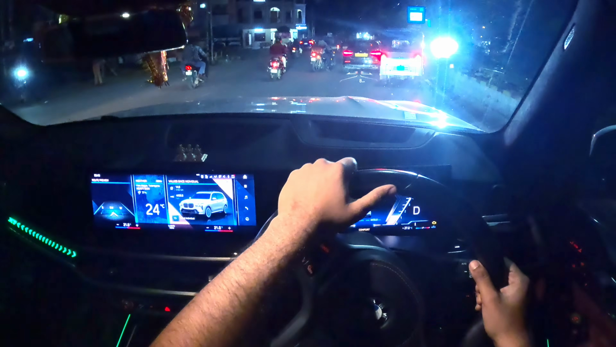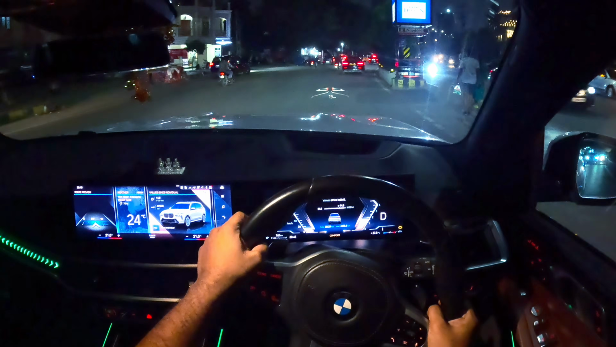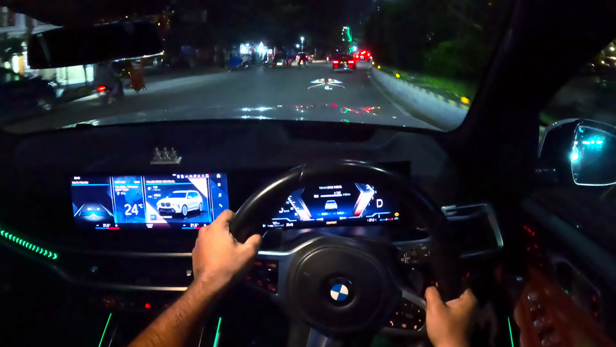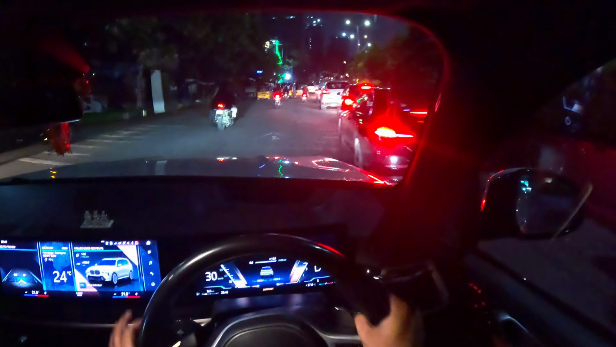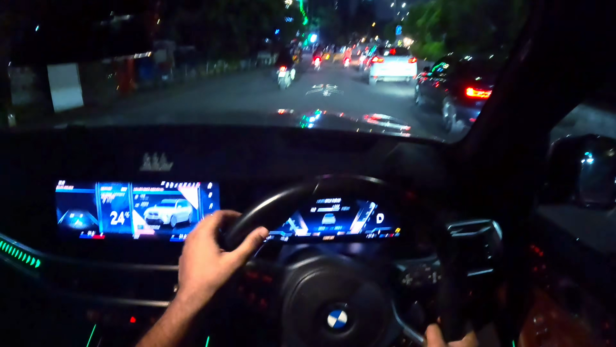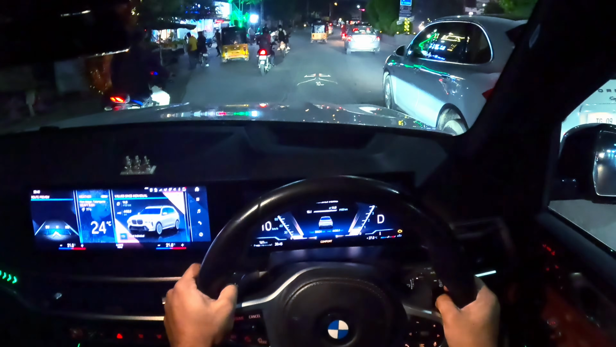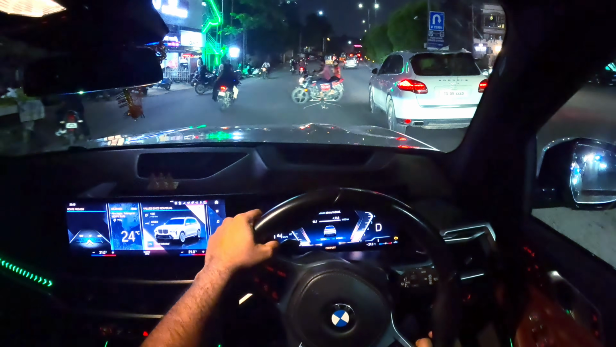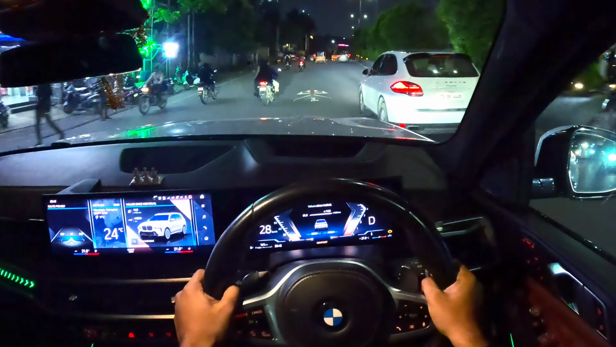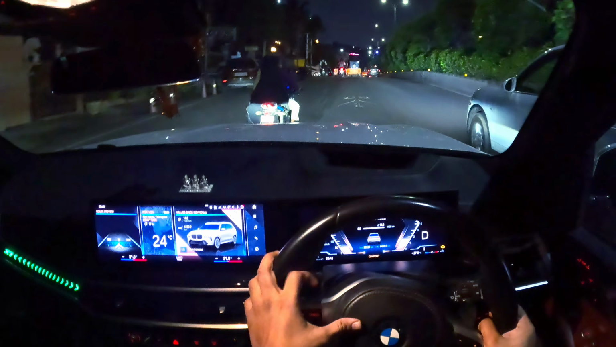See, here you get an opening. I just push the accelerator and it takes off like this. Sometimes it is frightening how it picks up. So it's very, very interesting. Like that you get to speeds like 50-60 in no time.